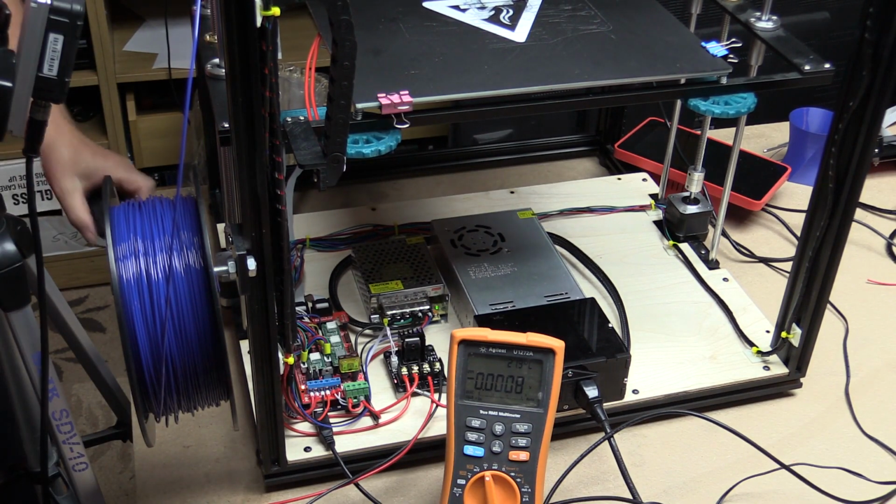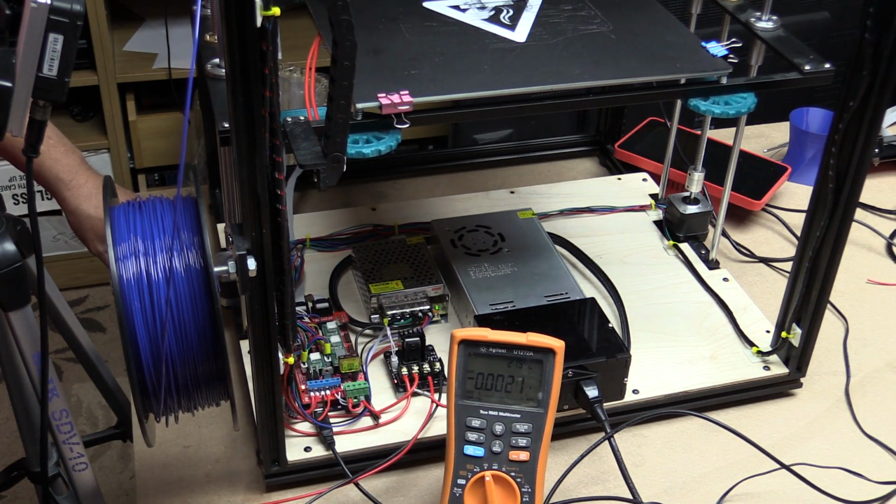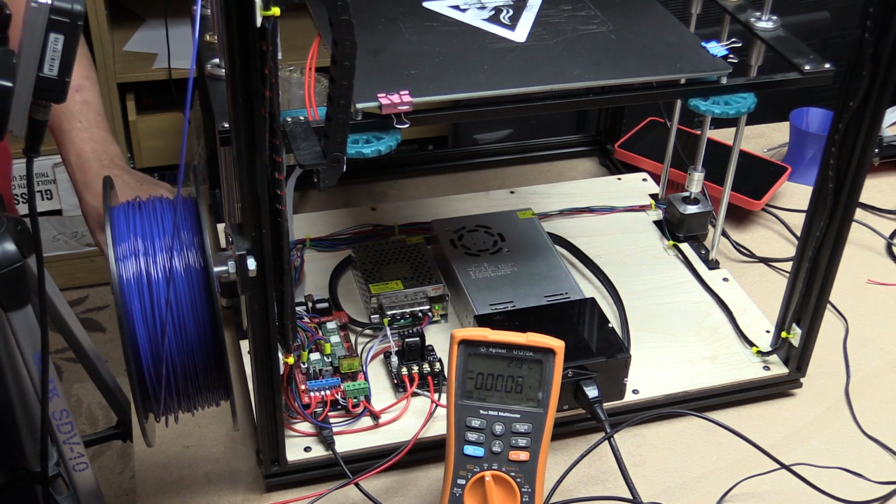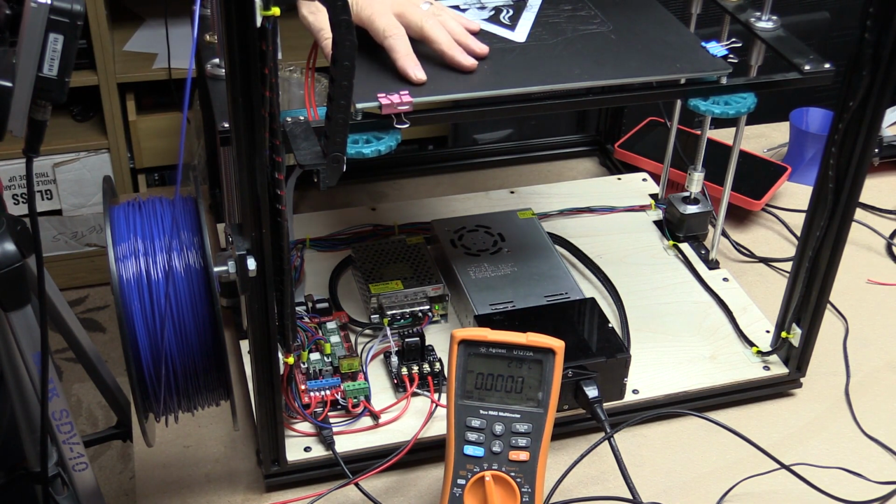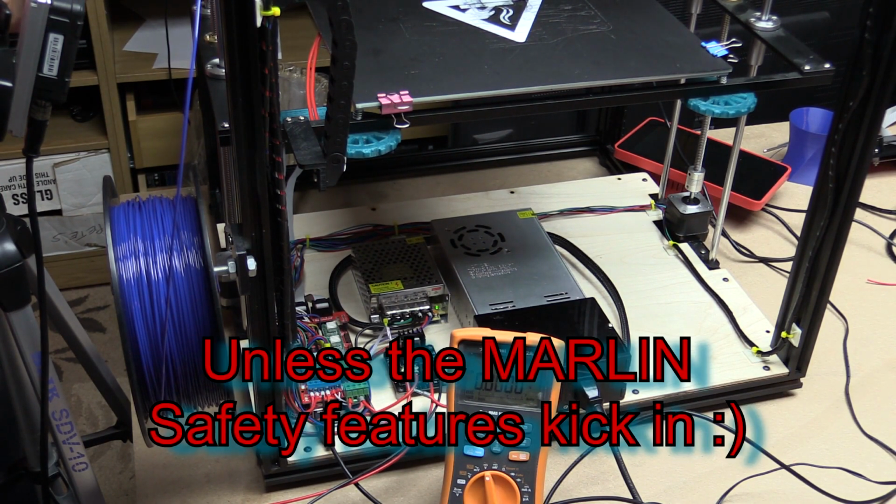Okay, I got the 12 volt power supply re-hooked up. It's out of shot because I don't want my thermal imager to be looking at it. I'm going to start the thermal imager as well, which is going to be looking at the heat bed and this piece of wiring right here, because I want to measure the temperature. So what I'm going to do in all cases is I'm going to tell it to heat up to ABS temperatures. That way it won't cut off. It's just going to go as hard as it can and try and get up to about 110 degrees.